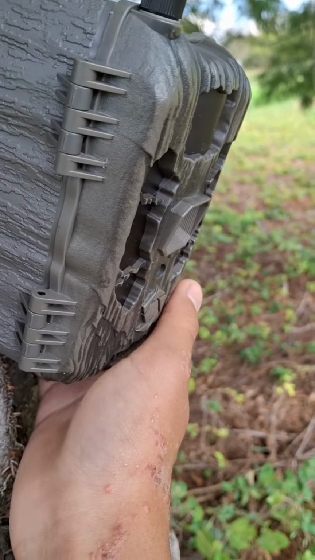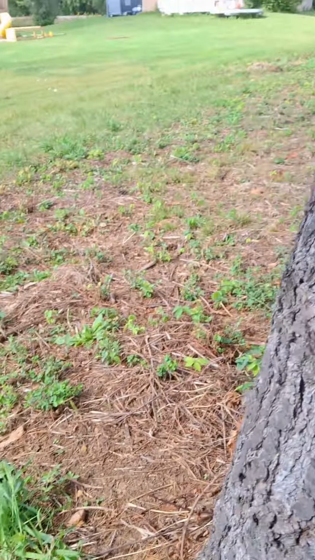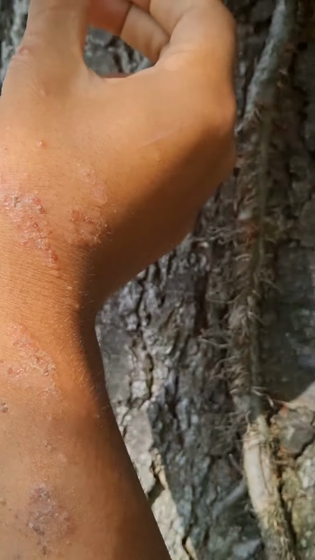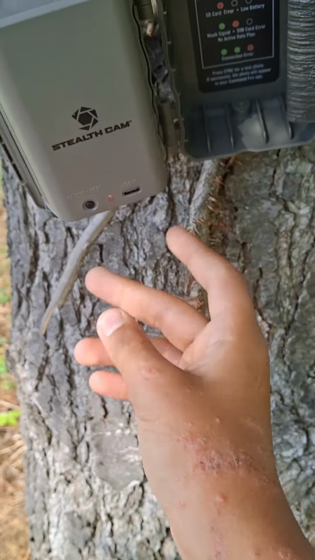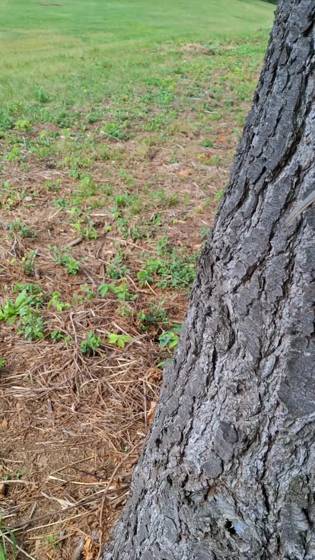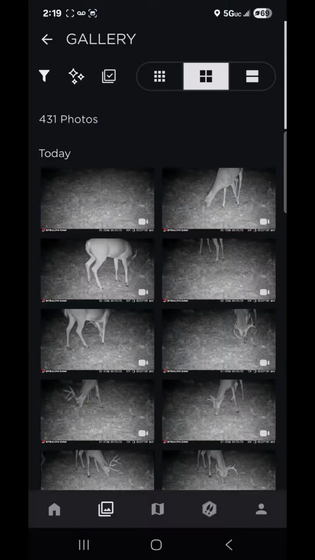Let's get this battery out. So you turn it off right there. The poison is still on my hand. As you can see, red. So we're just gonna take it out. Give me a second. I need to figure this out.